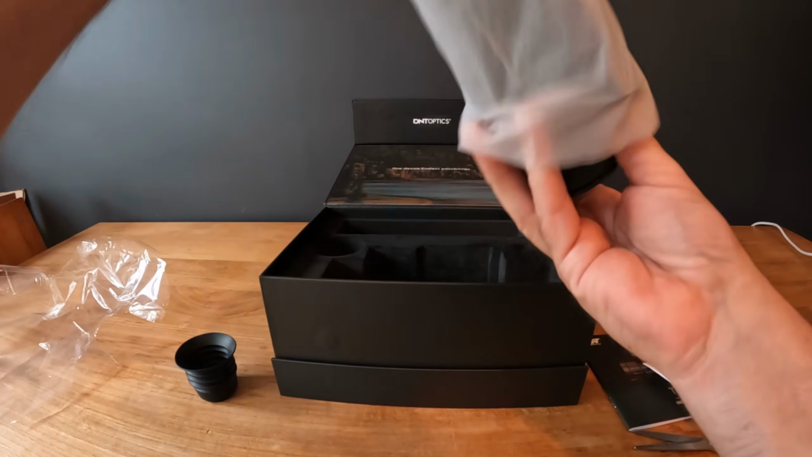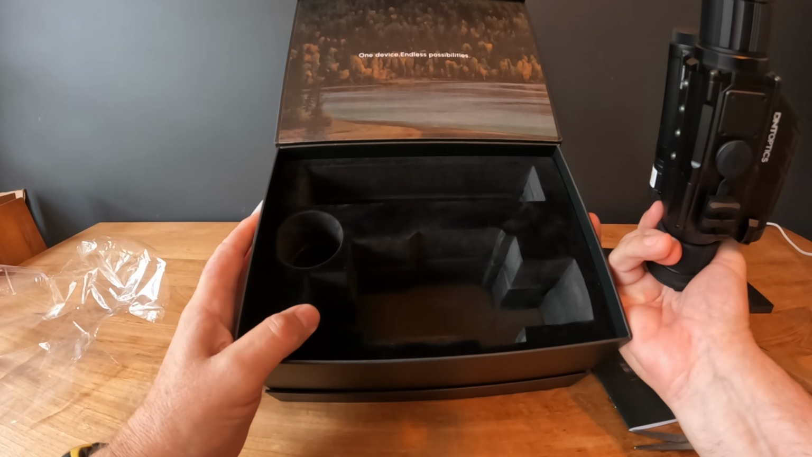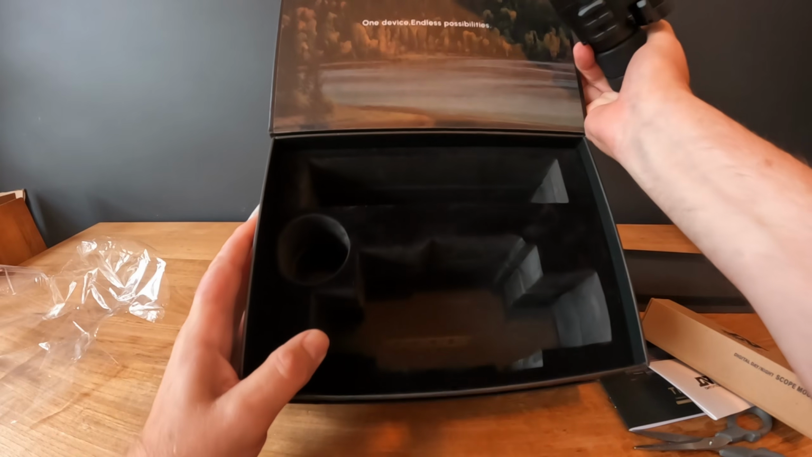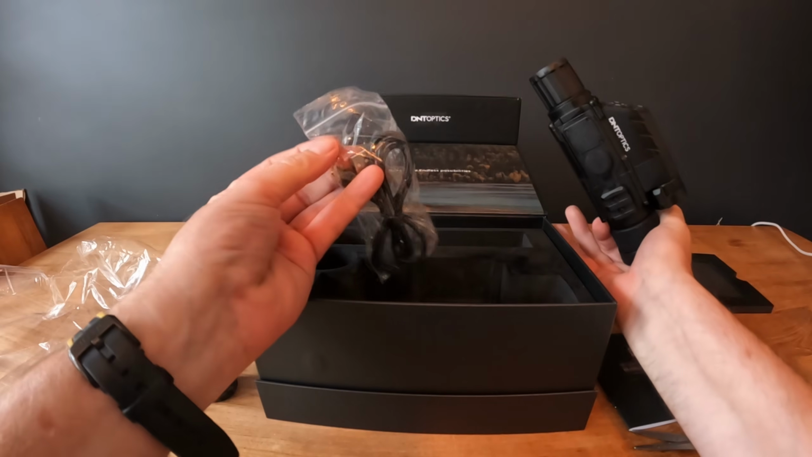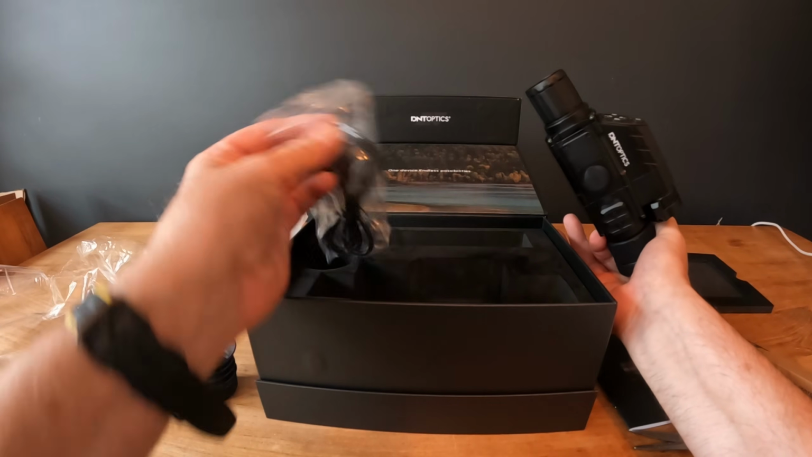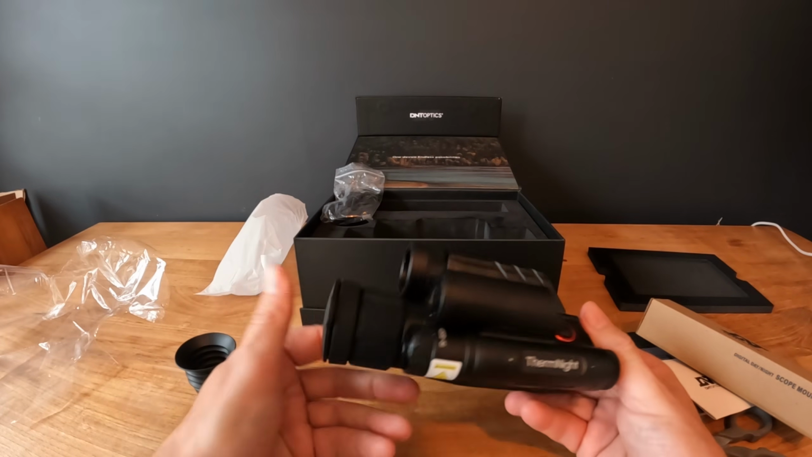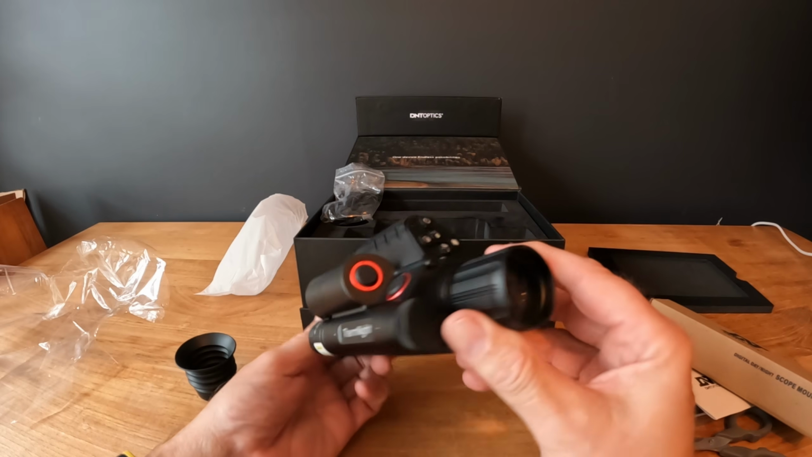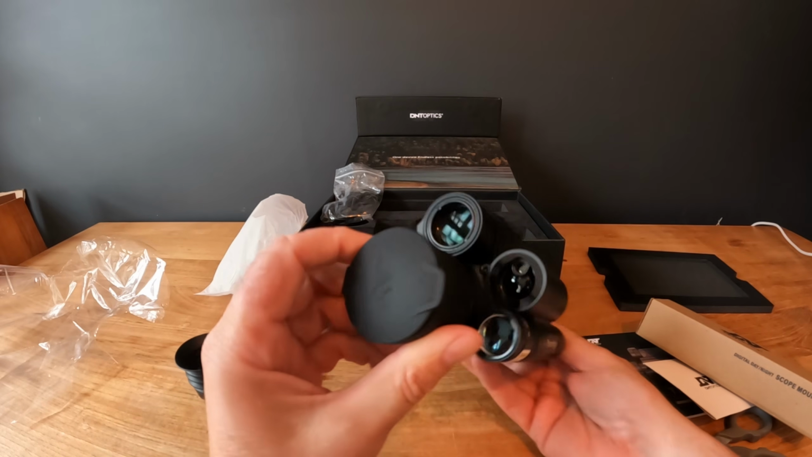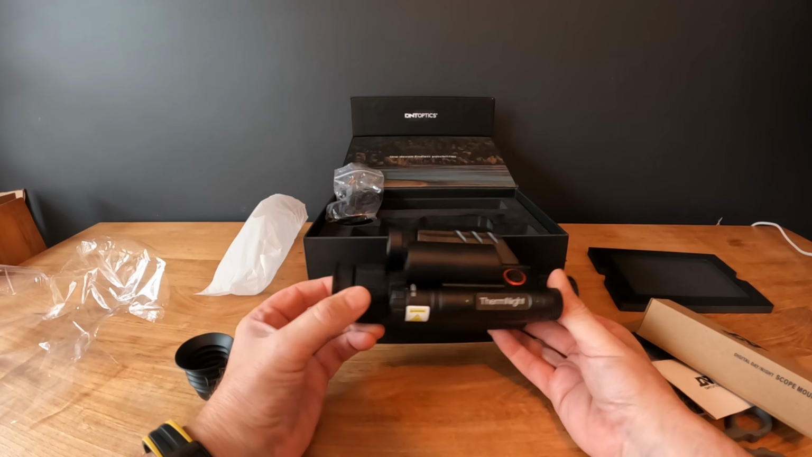we have the scope. Now that was really nicely, tightly packaged, which means it's not going to move about in transit or get damaged. There's also a cable in here as well, USB-C type cable. So if you've seen these before, you will know that there is quite a bit of difference between the Arken Zulus and these new Thermnight scopes.